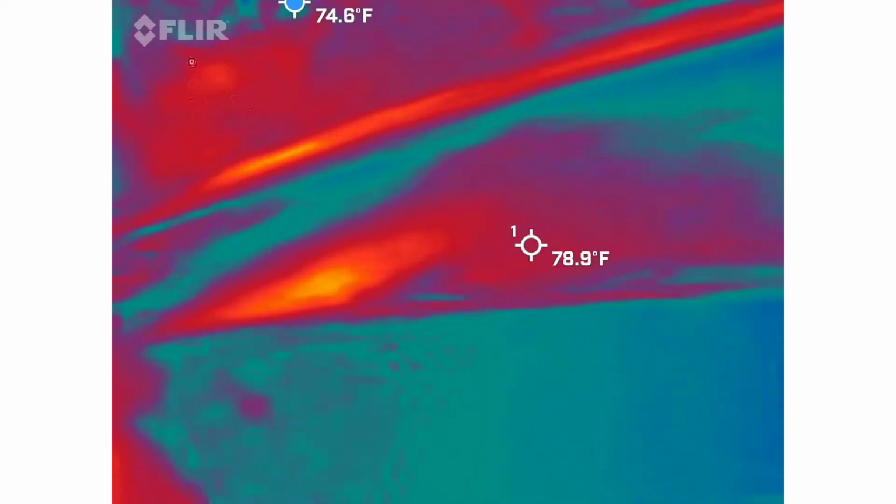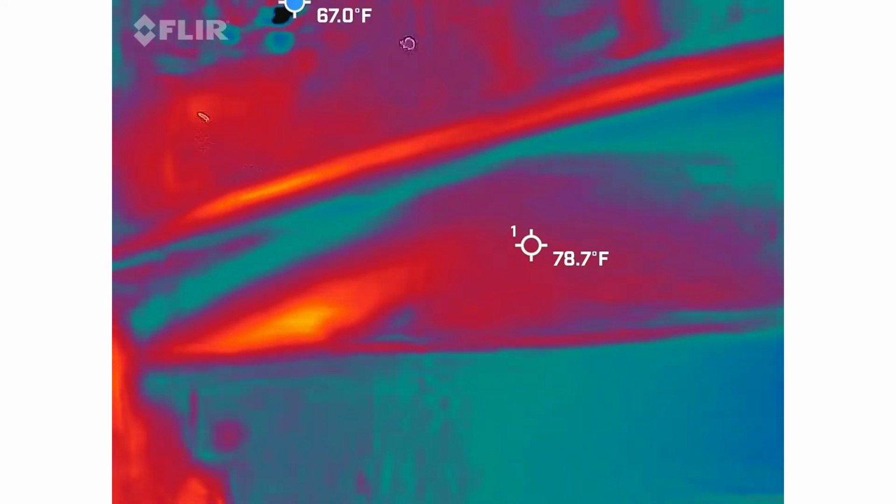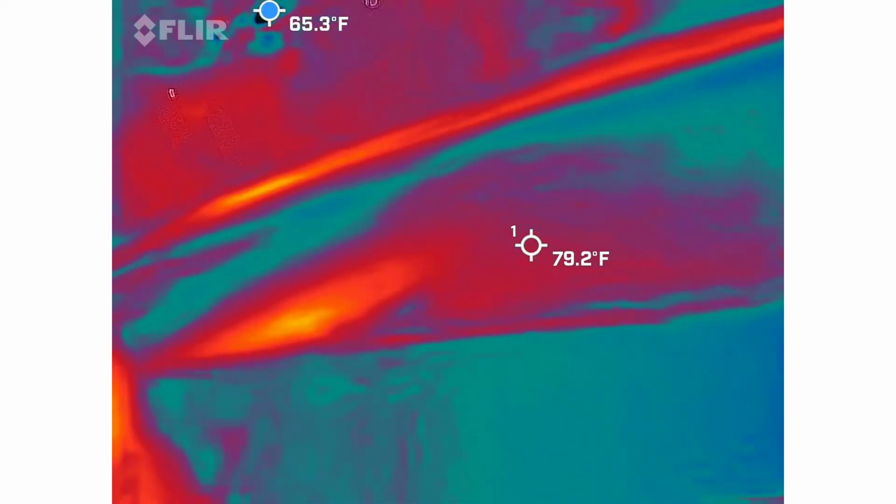The reason why is this is a FLIR, and as great as a FLIR is, the software for FLIR sucks. So I'm not a big fan of it because I have lost quite a bit of footage. So I've learned to do starts and stops, and I just splice all the video together for you.